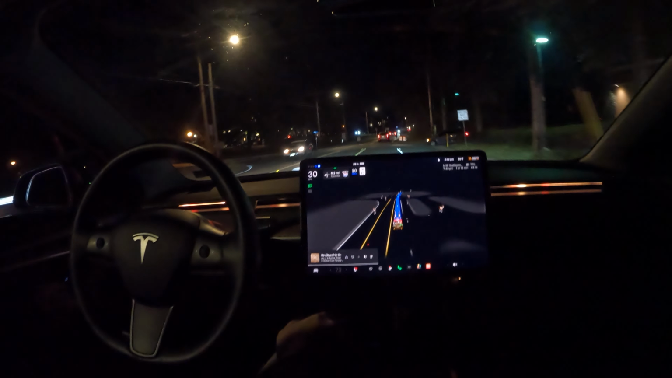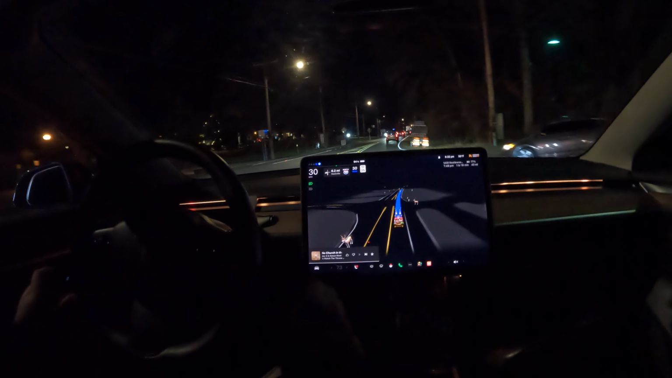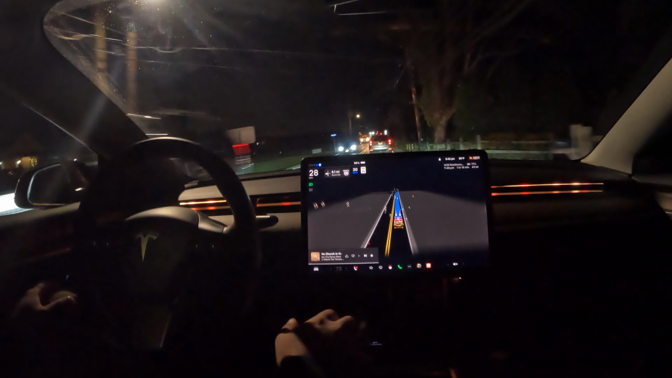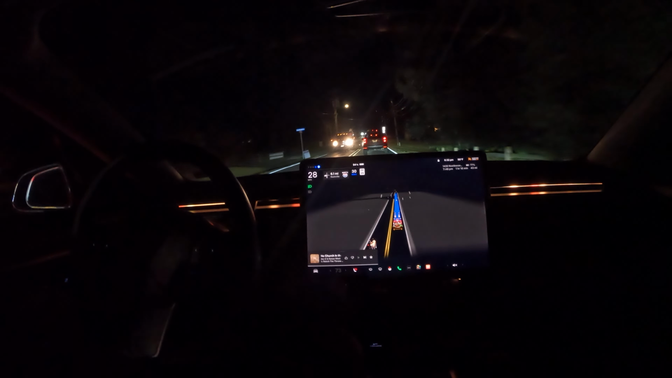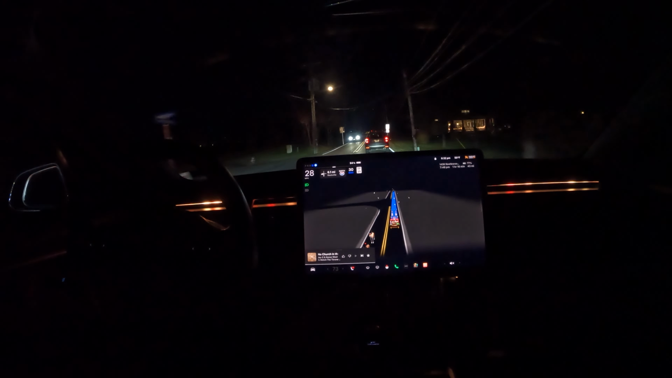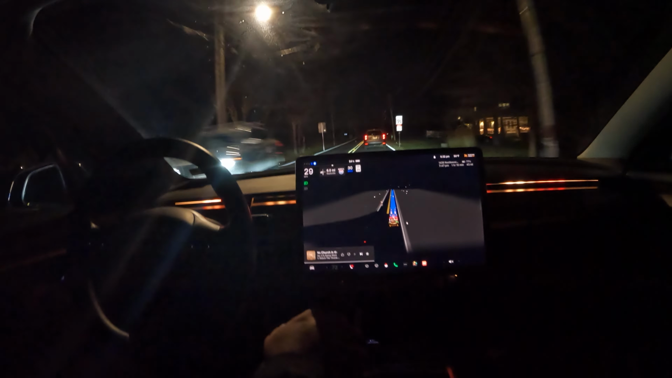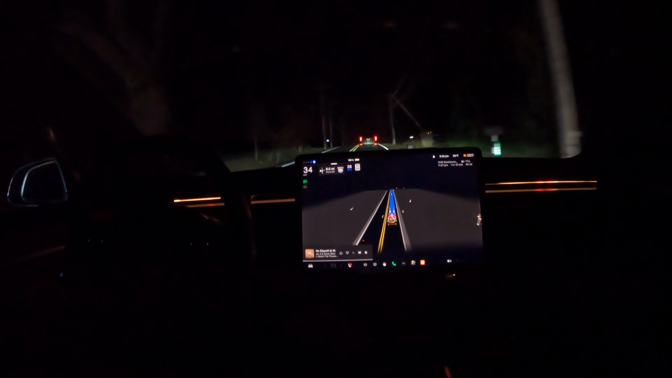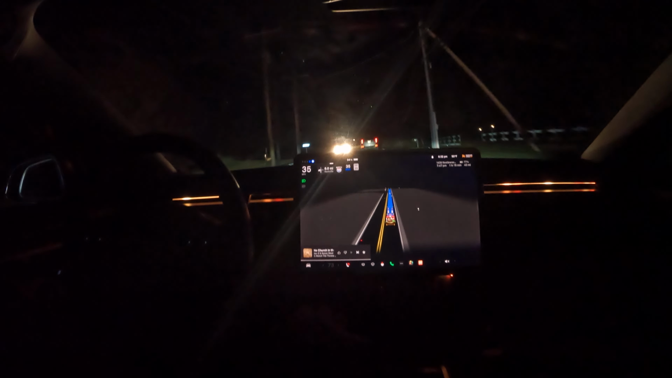Special video. This is going to be Georgetown Pike at night. So we're going to be testing out FSD Beta back here to see how it performs in this really one-lane, narrow, curvy, dangerous road, which is pretty notorious at nighttime also. So hang on, buckle up.